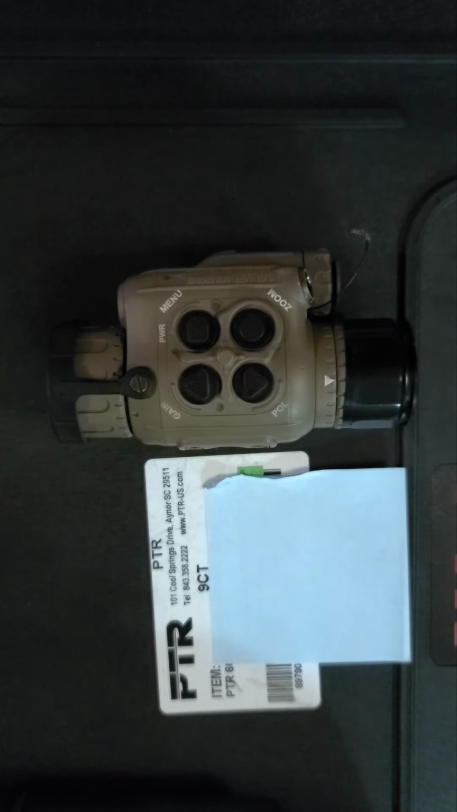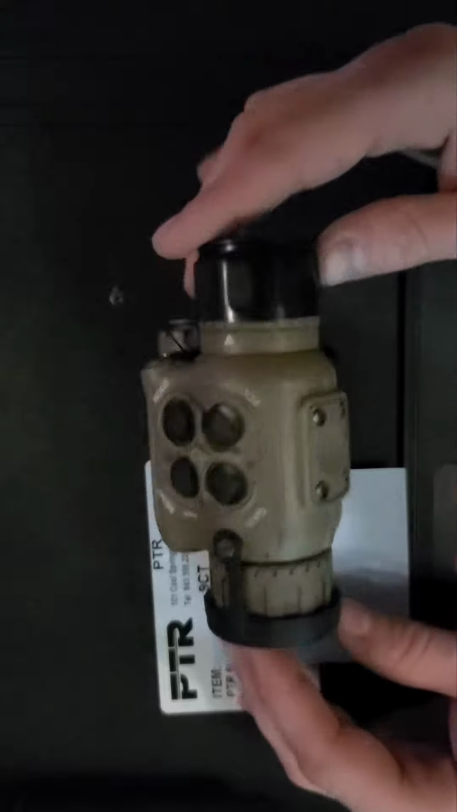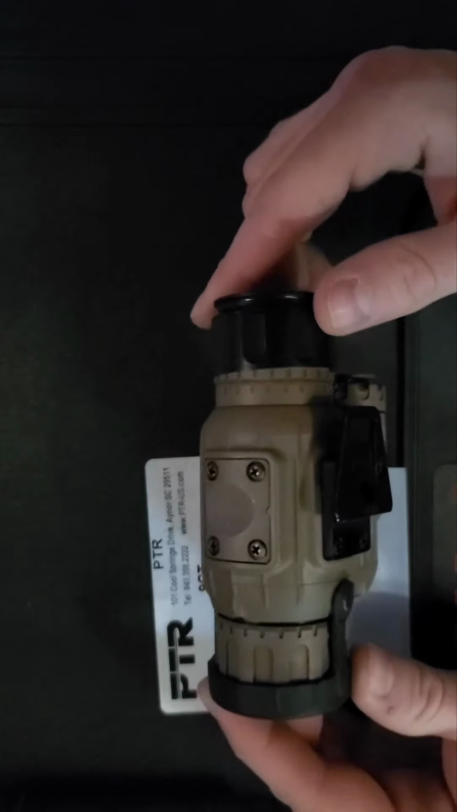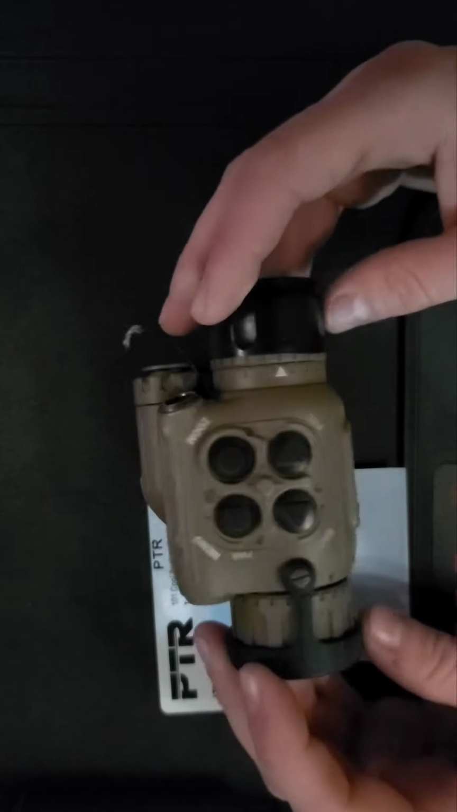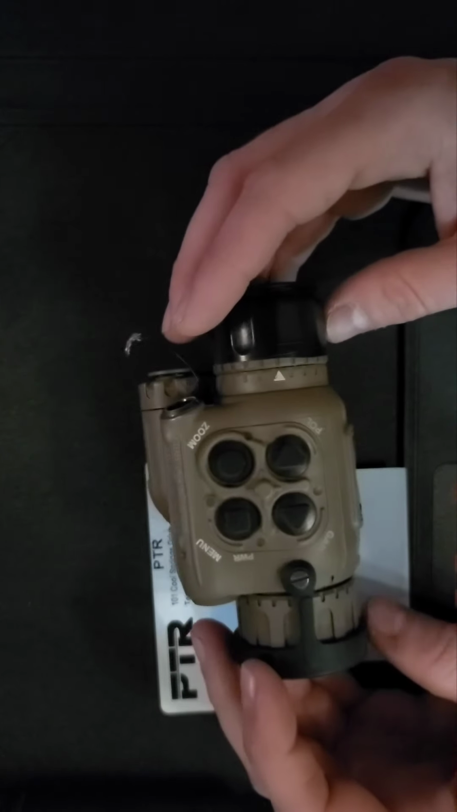You have the MH25, which is made by InfiRay, which goes under the term iRay, that is solely imported by UNV or Ultimate Night Vision. And then now, probably the most direct competitor to this in almost every single category is going to be the iRay RH25, otherwise known as the iRay Micro.